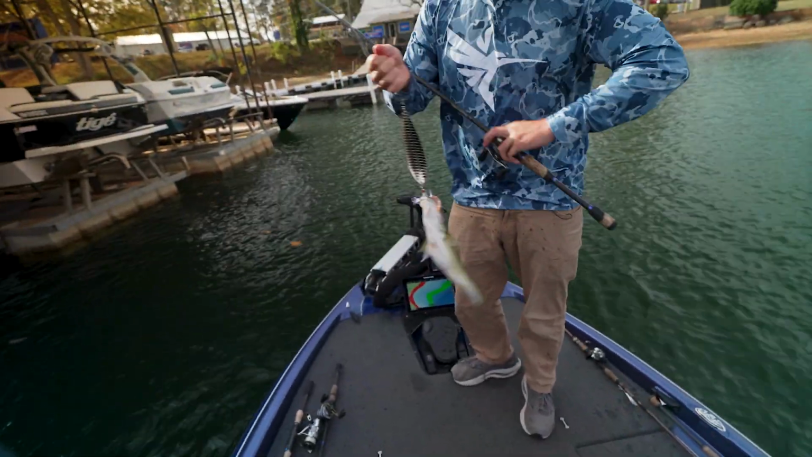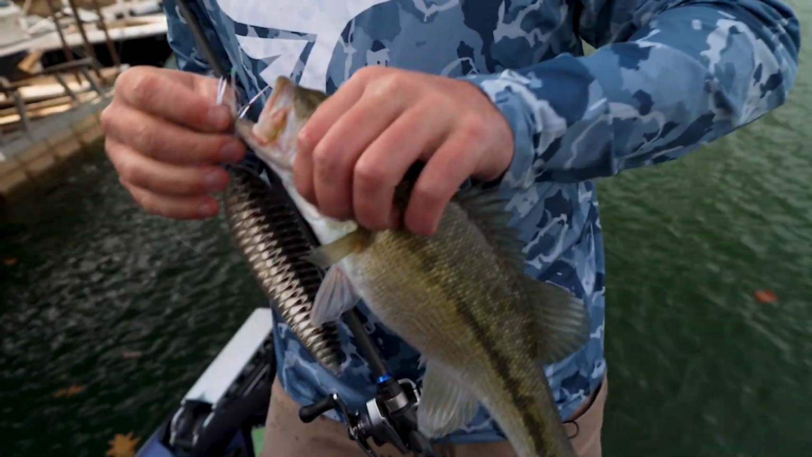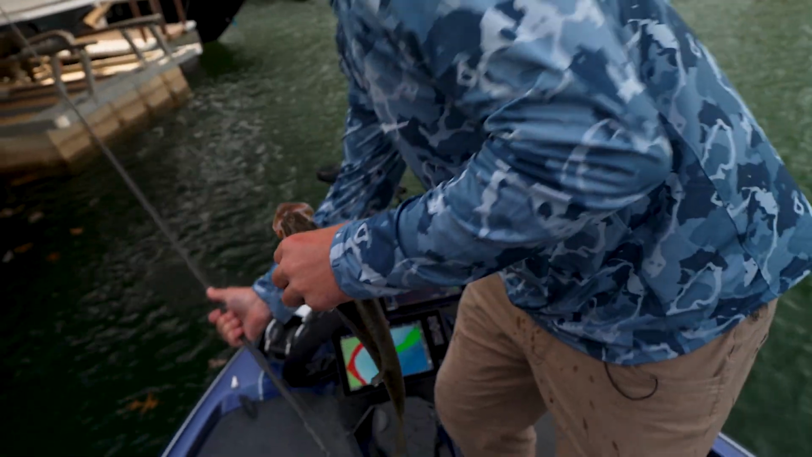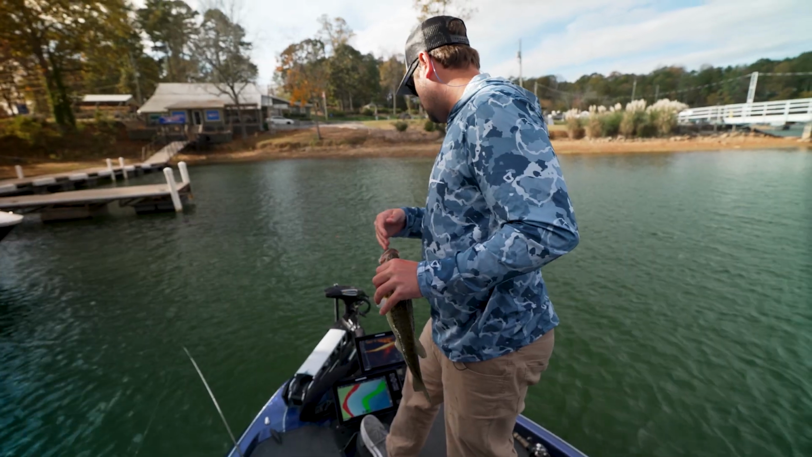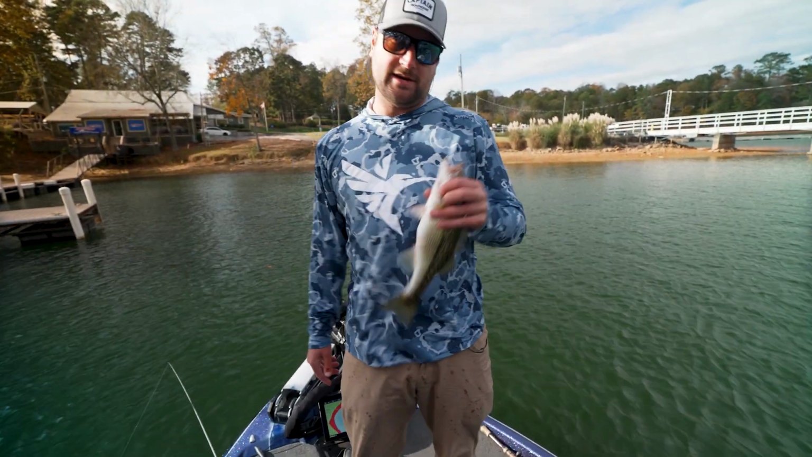Oh. That spoon's about as big as he is, isn't it? Just being able to scan around with my Mega Live, I was able to see that fish. He was swimming down there right on top of that concrete pile. And just being able to use Mega Live 2, scan around quickly, find him, I was able to send that spoon down there and catch him.